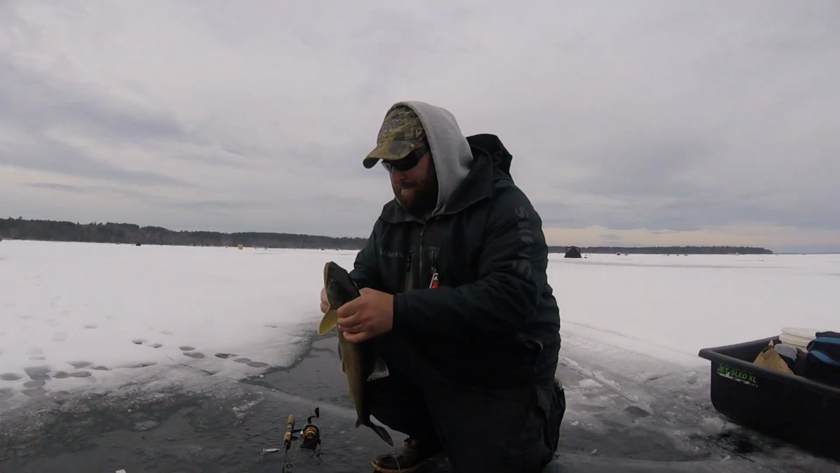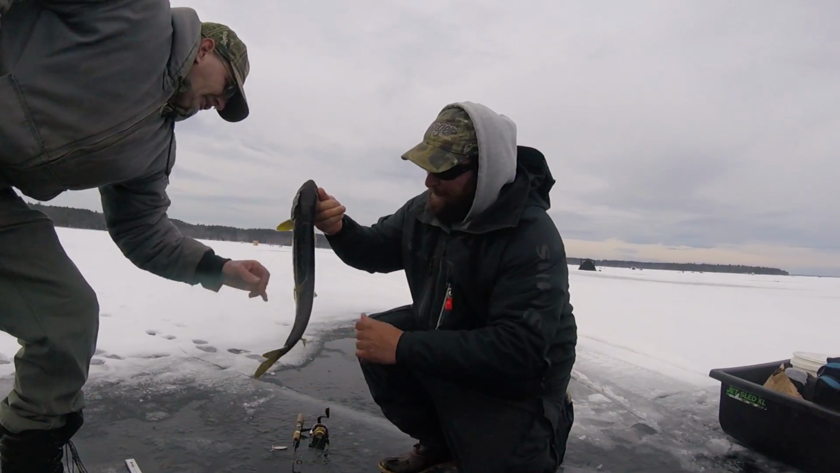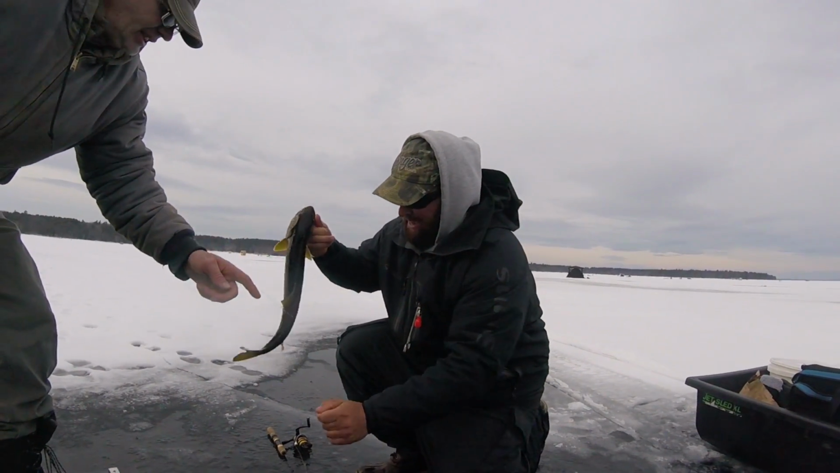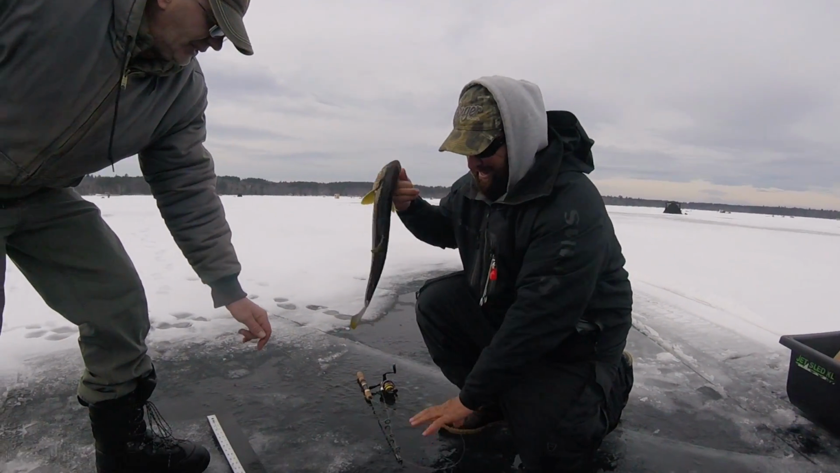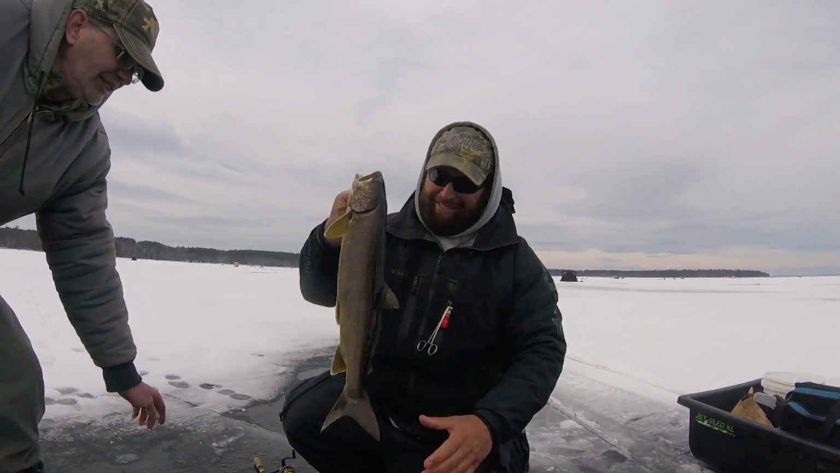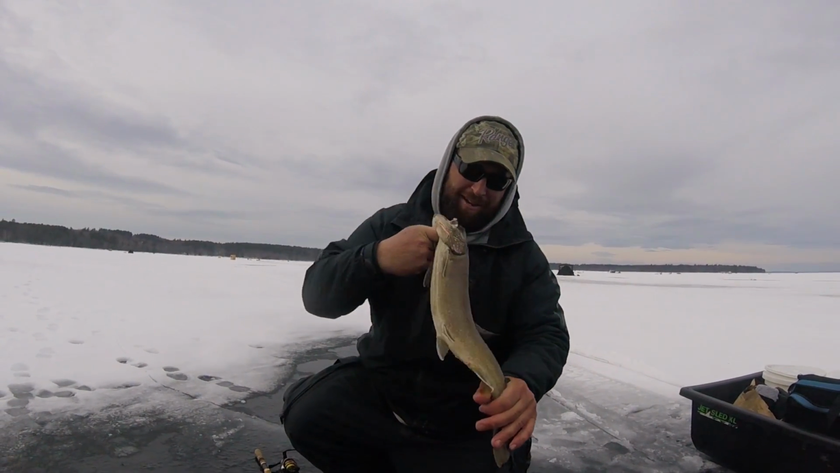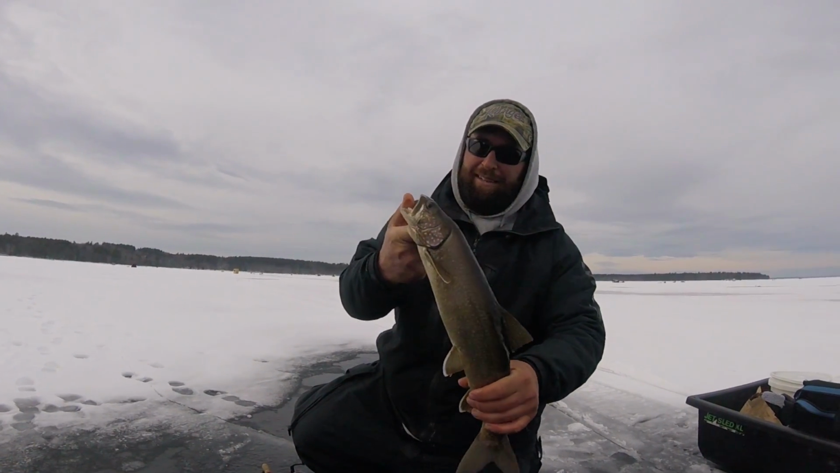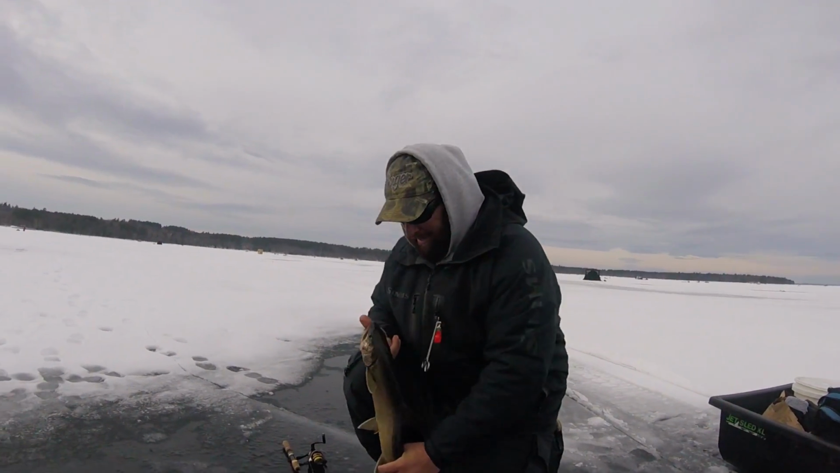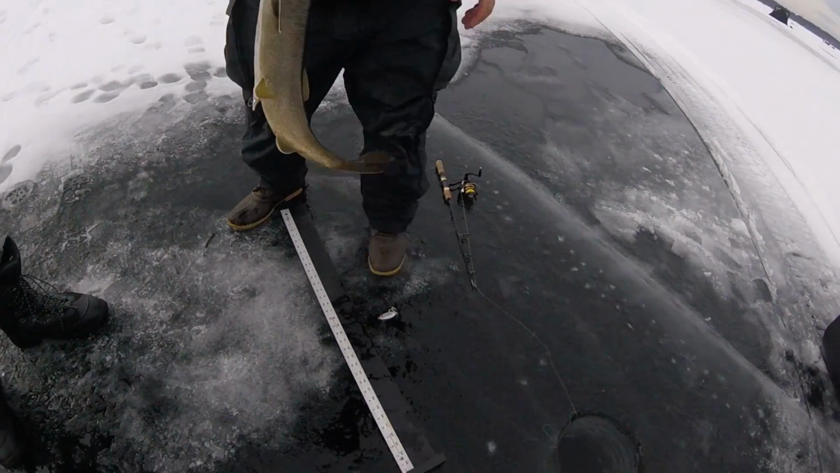Probably around 20. Alright, I got to get my wrap off. God, is he wrapped up? His tail wrapped. Alright, there he is, guys. Got my first togue out of Sebago Lake. Beautiful. Nice togue. Beautiful markings on him. Nice white clean. Got him on a bomber in 80 foot of water jigging.